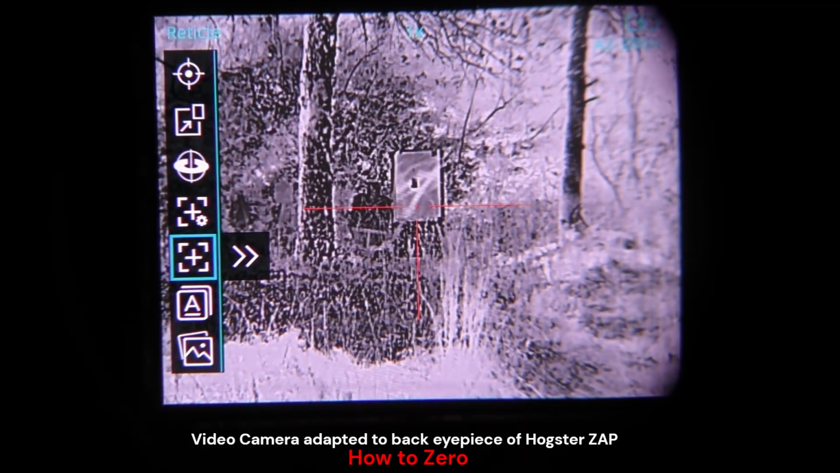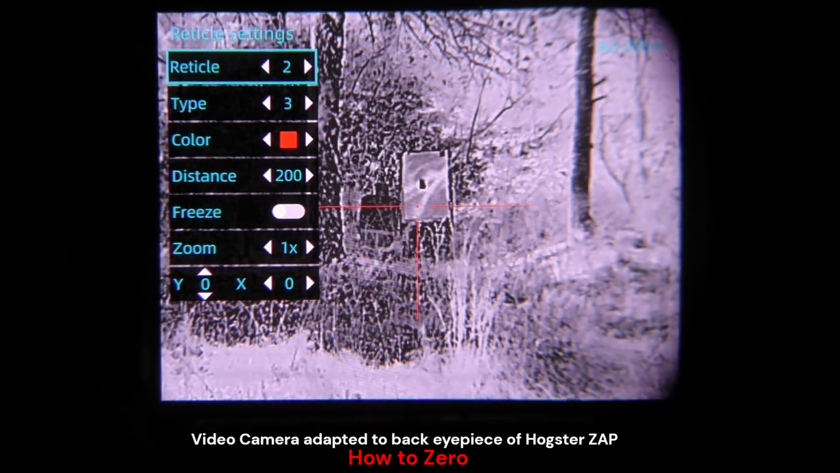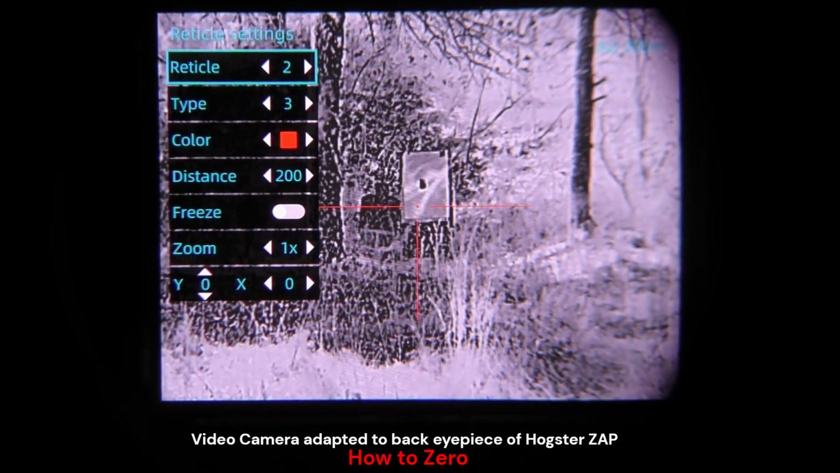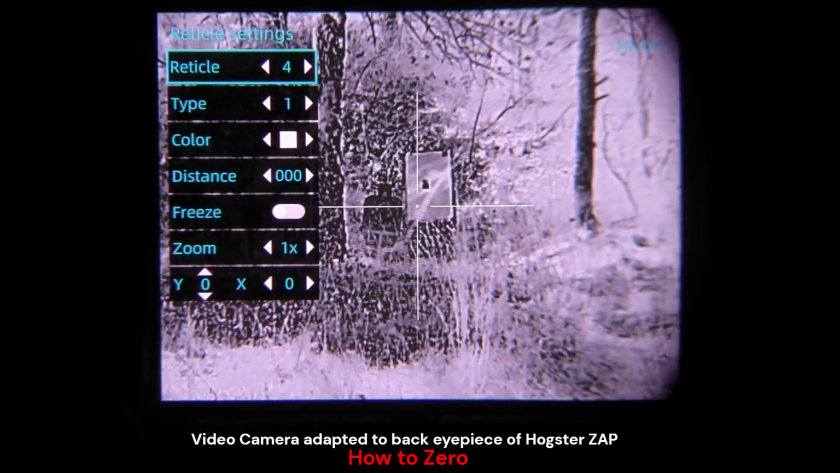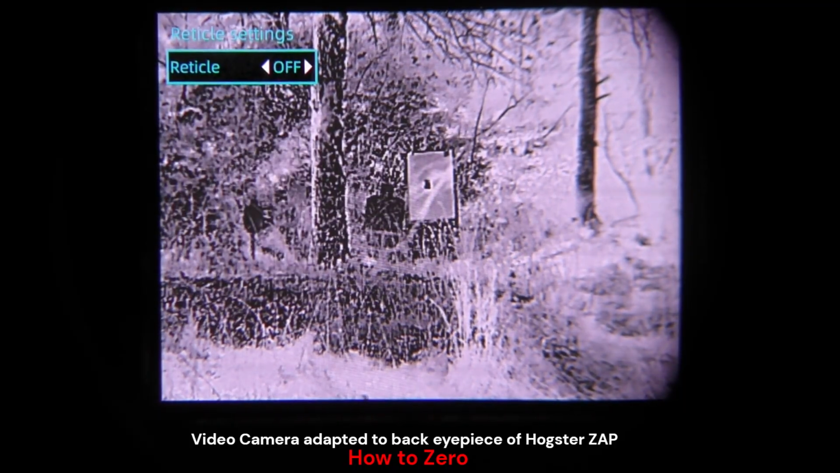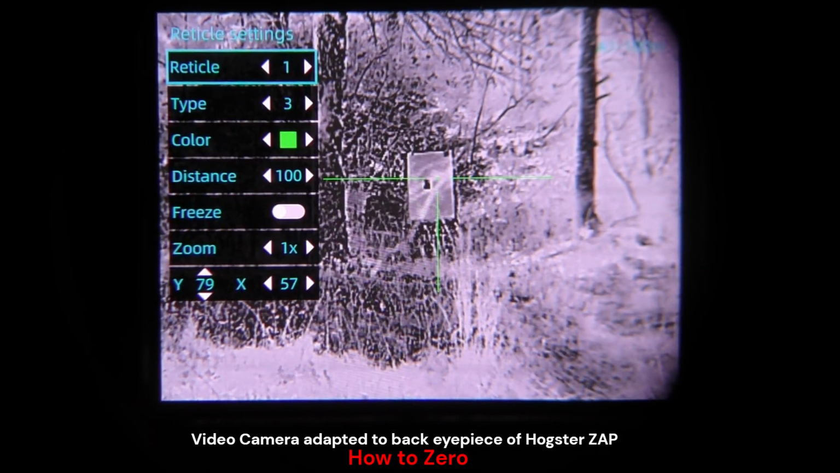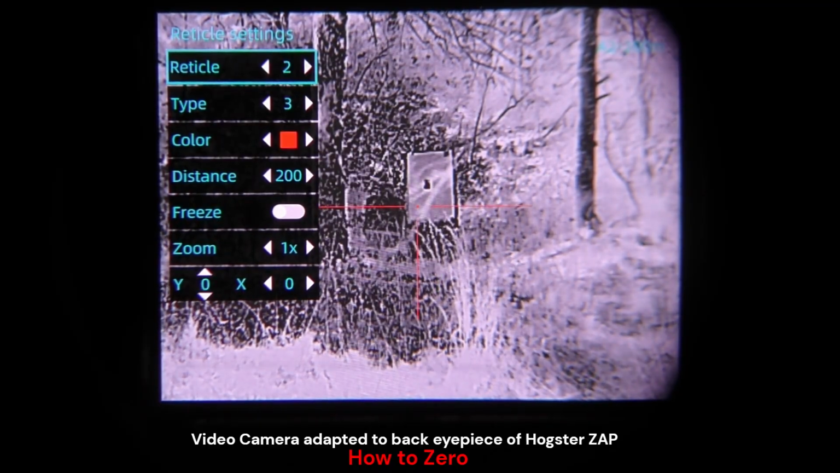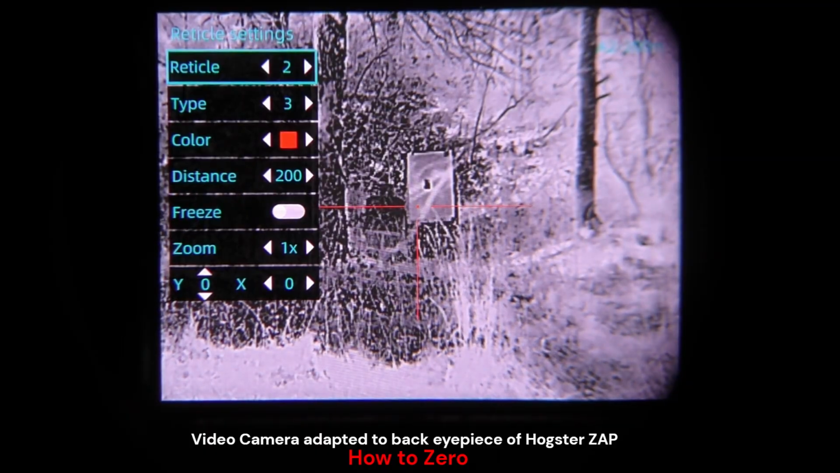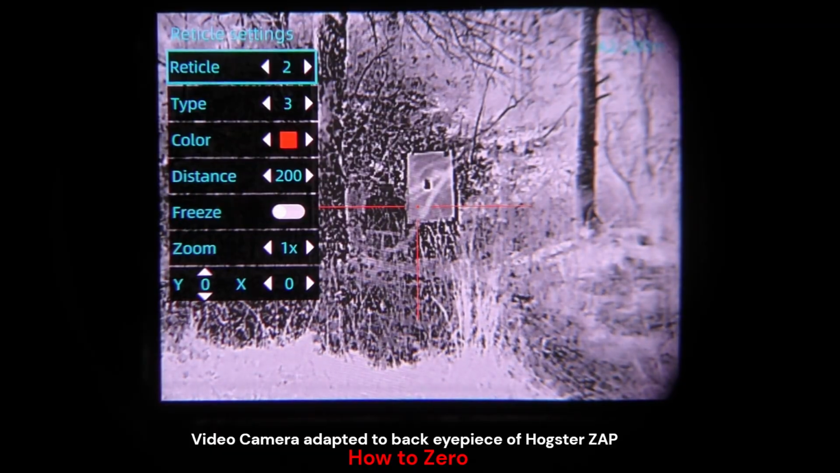and there is a reticle selection. Okay, so you enter the reticle menu, and your first choice is reticle, and this is a number value 1 through, I'll go ahead and cycle through here, so 1, 2, 3, 4, 5, and then off. So 1 is a working 0 I already have for 100 yards, but to show you how to zero the scope, I'm going to enter a blank reticle. So that is reticle 2 of profile A, and then the type is going to be the actual reticle itself.